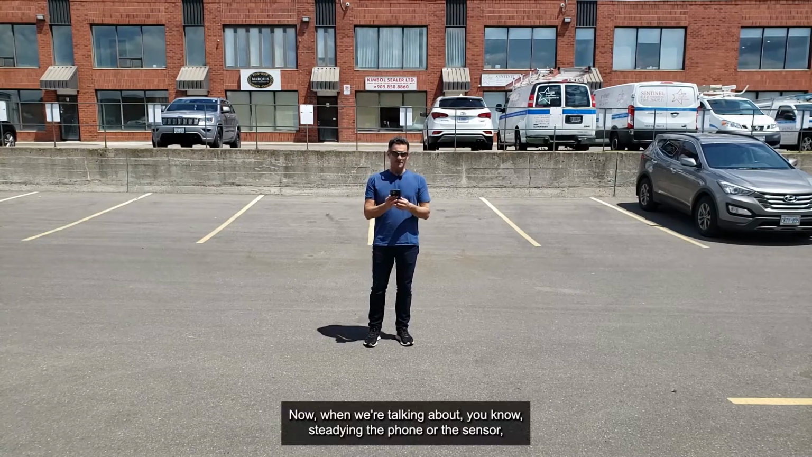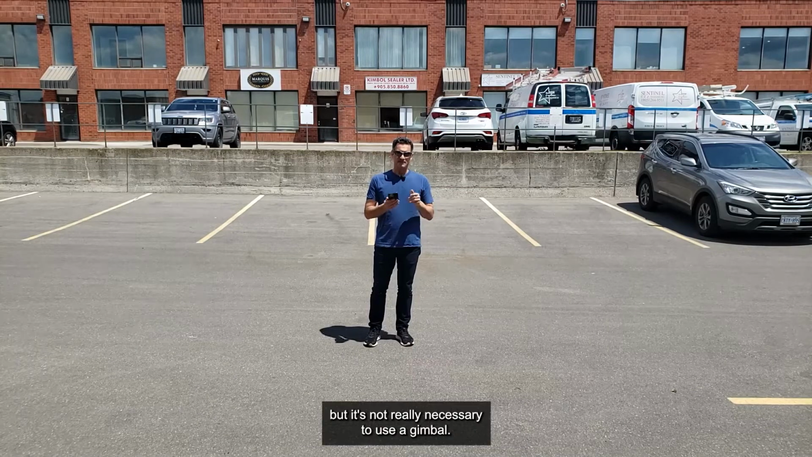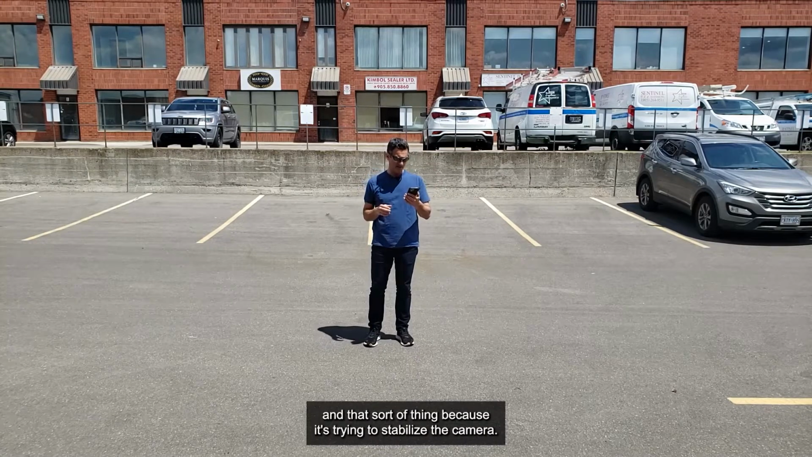When we're talking about steadying the phone or the sensor, using a monopod can usually help significantly, but it's not really necessary to use a gimbal. And for some gimbals, it's hard to get the turns that you need and that sort of thing because it's trying to stabilize the camera.